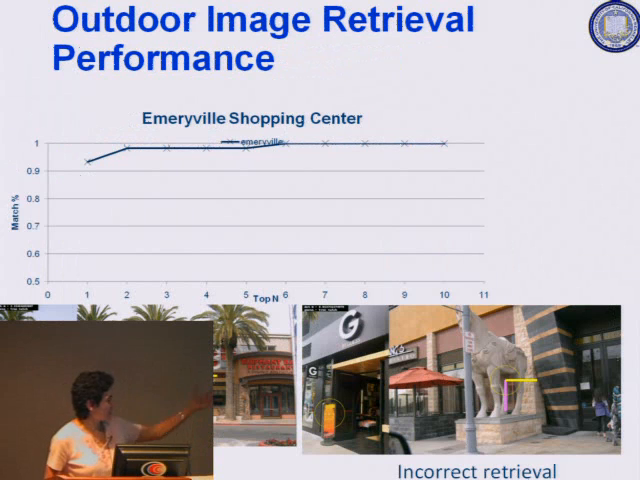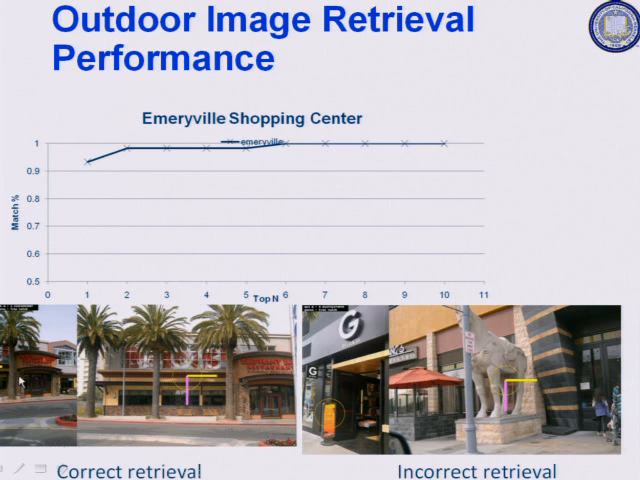As an example, we've actually done some of this initially in the outdoor shopping center, in the Emeryville shopping center. On the right-hand side is the image database we collected, and on the left is the cell phone picture we took, and it correctly retrieved the right image. And this is our performance. 90% of the time, or so, 95% of the time, the top image which we retrieve is the correct image. And sometimes it retrieves the incorrect image because the angle of the cell phone picture is too much of an acute angle.